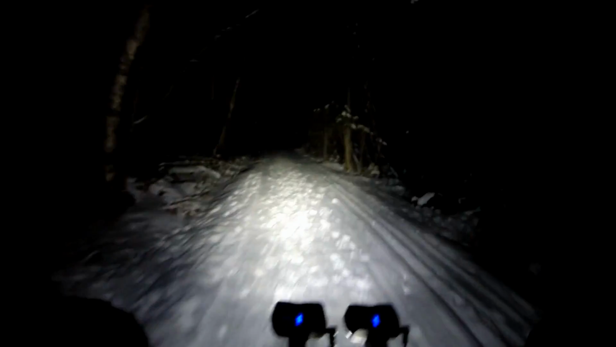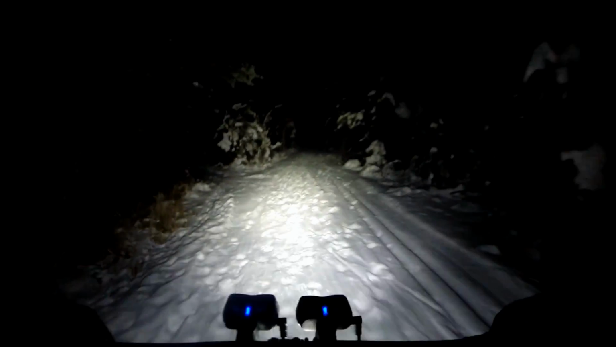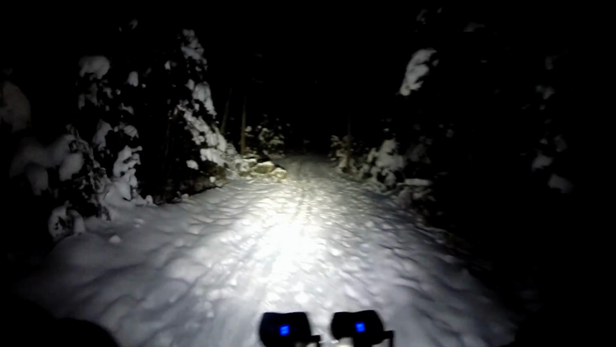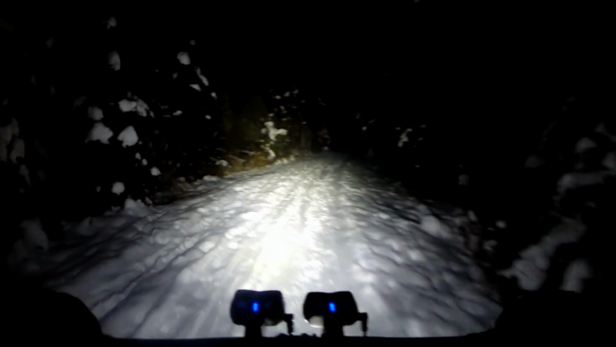Fun. This is a less used part of the trail, so it's still pretty bumpy from only minor amounts of human footprints. Oh, geez, I'm going to come across skiers through here. We'll try not to ride through the ski tracks. So the temperature's supposed to drop below -20 tonight, so we'll see if that happens in the 2 hours of our ride.